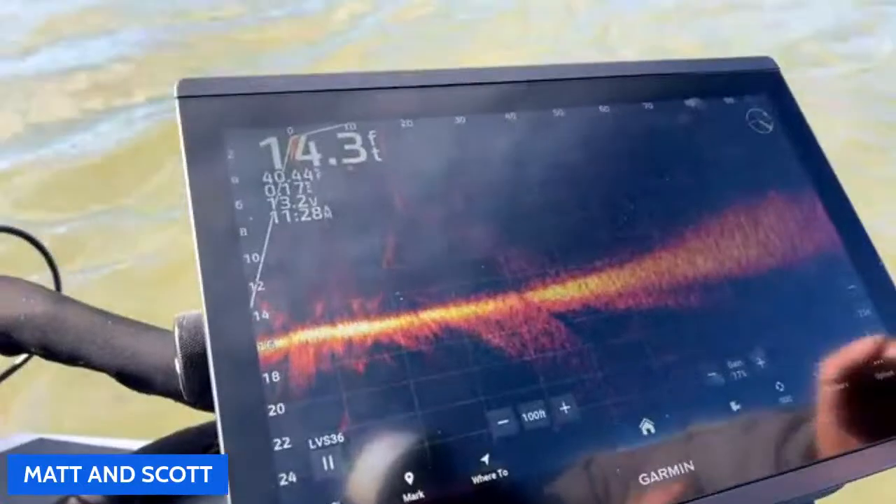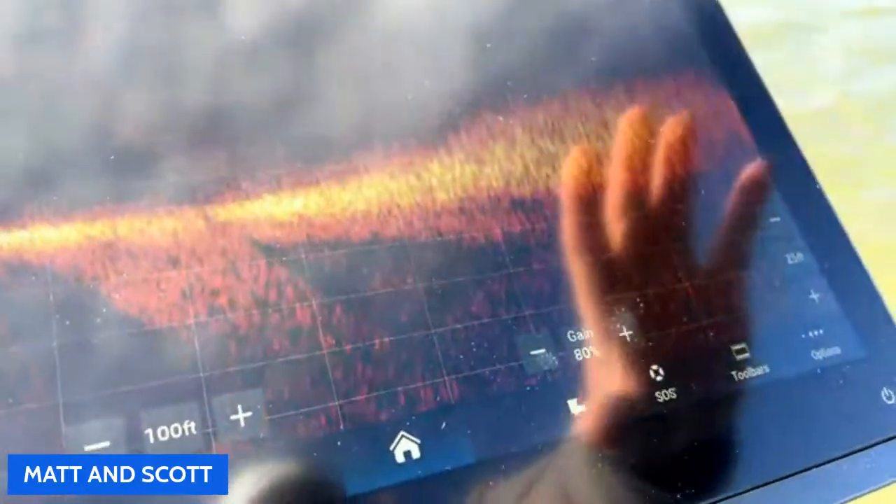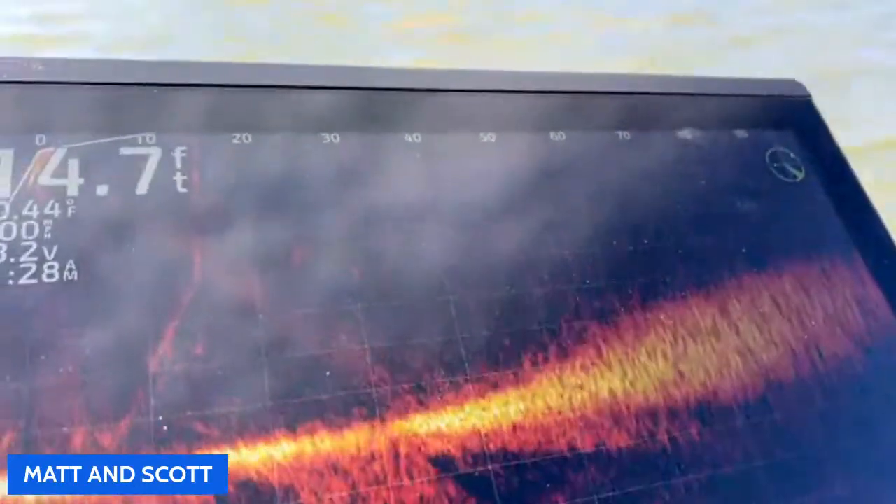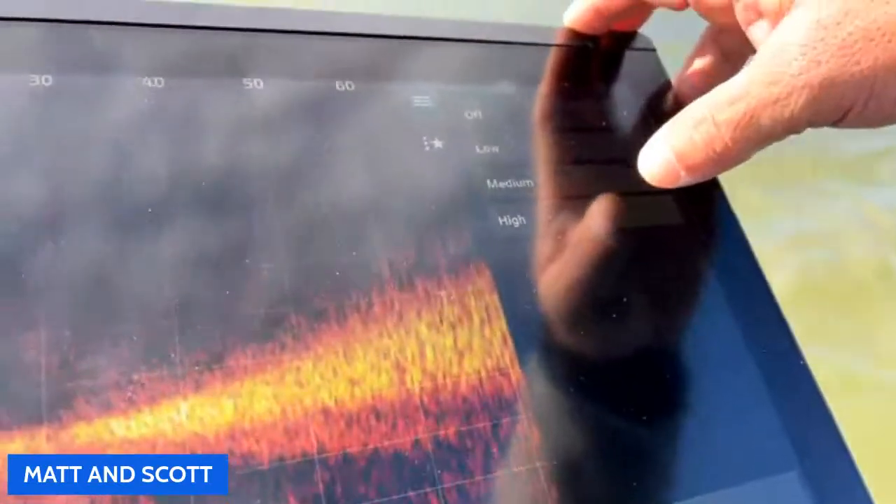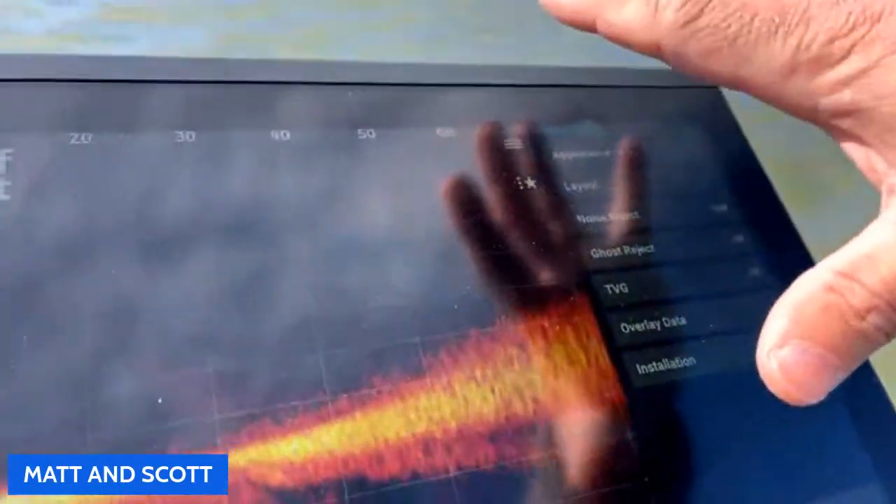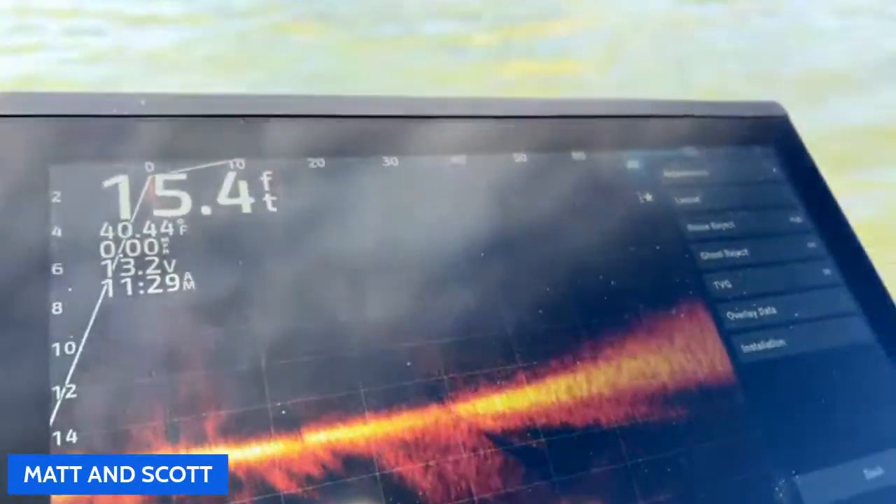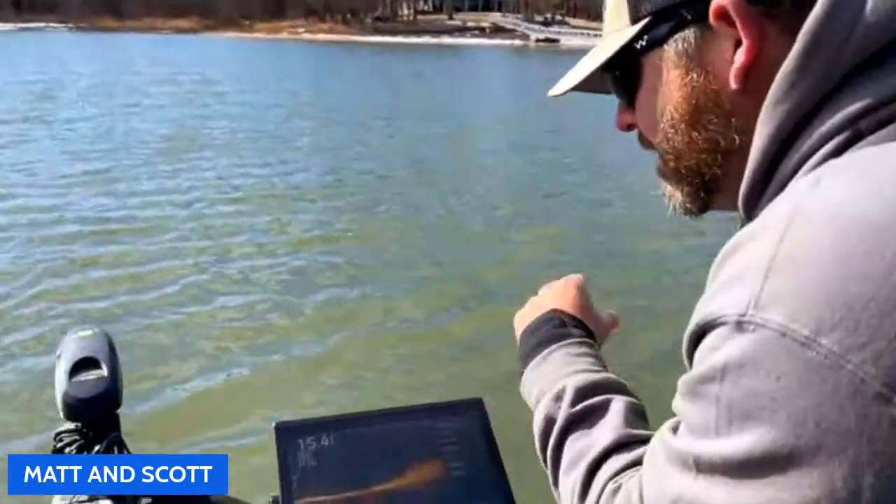Back to it, Scott. Okay, so I've turned the gain up pretty high here. This is pretty extreme on the gain, and you can see the fuzz right here. I turned the noise reject off completely. What noise reject is going to do is it basically is a filter. So you can see the difference right there when we go to high. That's the highest level it'll go, and it's basically telling the chips inside the computer to filter some of that trash out of it.